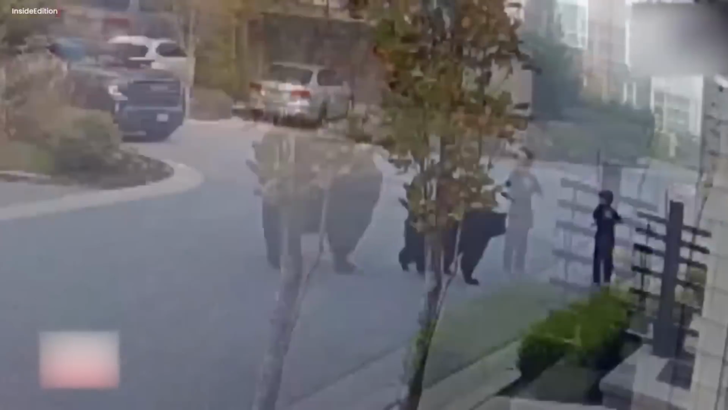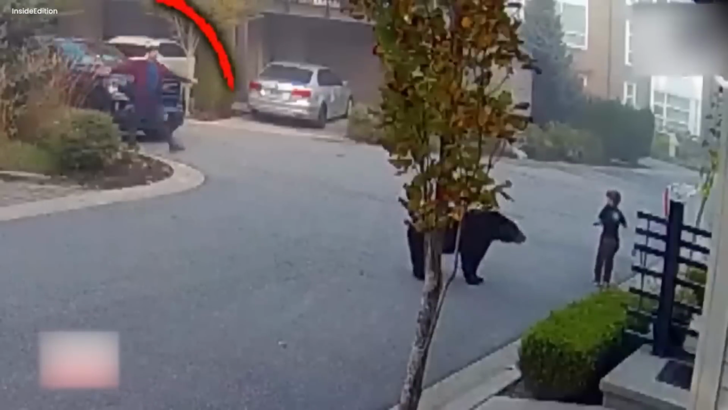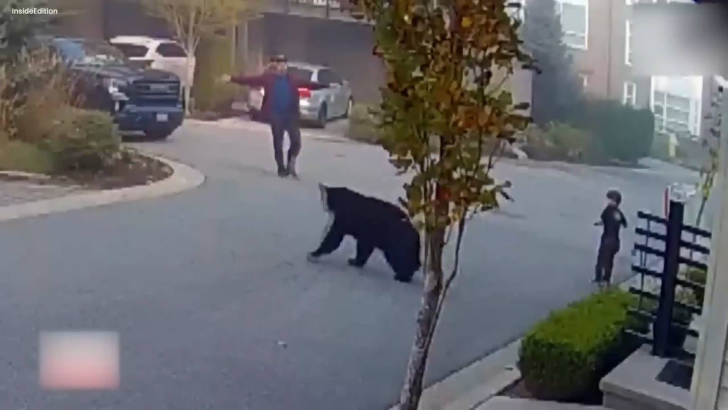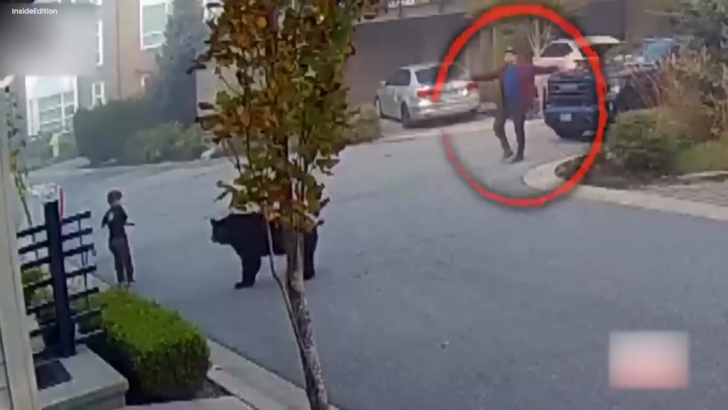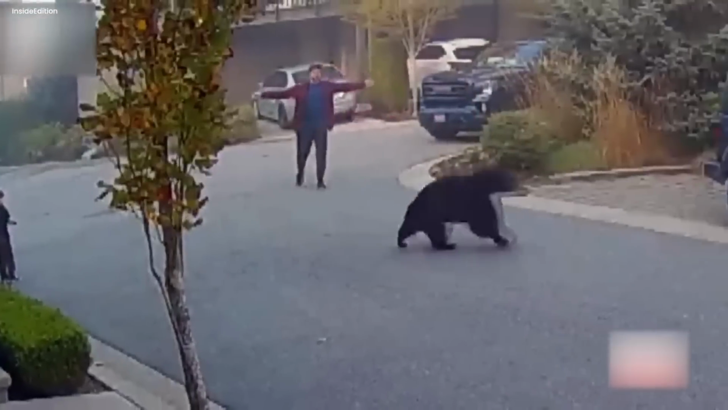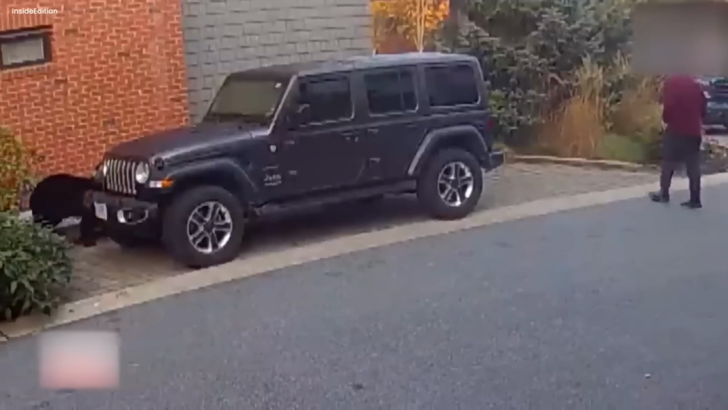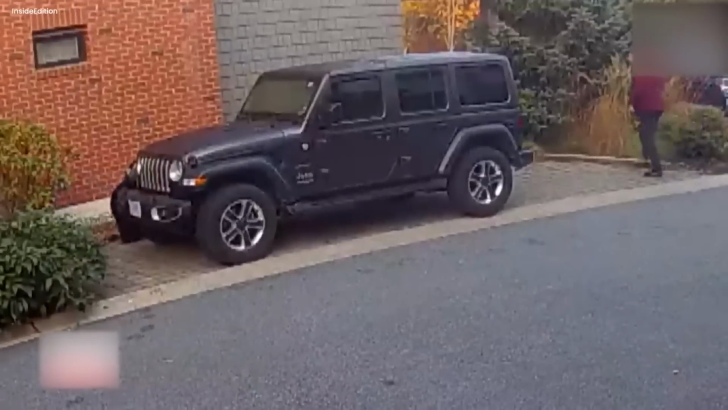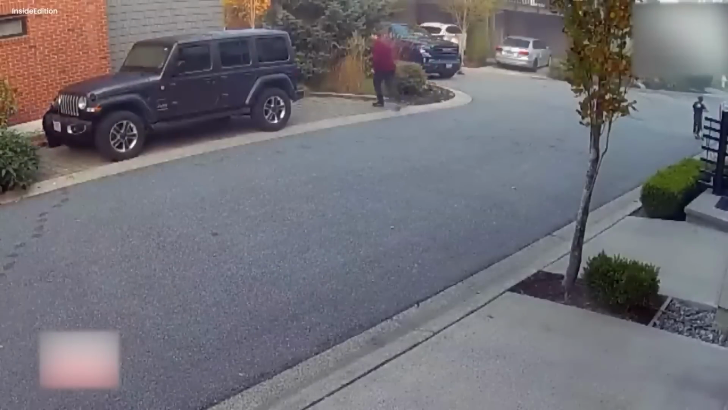When there were only a few inches left between the kid and the bear, a man from behind plunged into the scene like an angel from the sky. With his arms wide open, he began hushing away the bear. Luckily, this trick worked, and the bear ran towards the car and hid behind it. The man still kept looking for the bear in an attempt to scare him away, and his efforts bore fruit as the bear quickly walked away from the neighborhood.